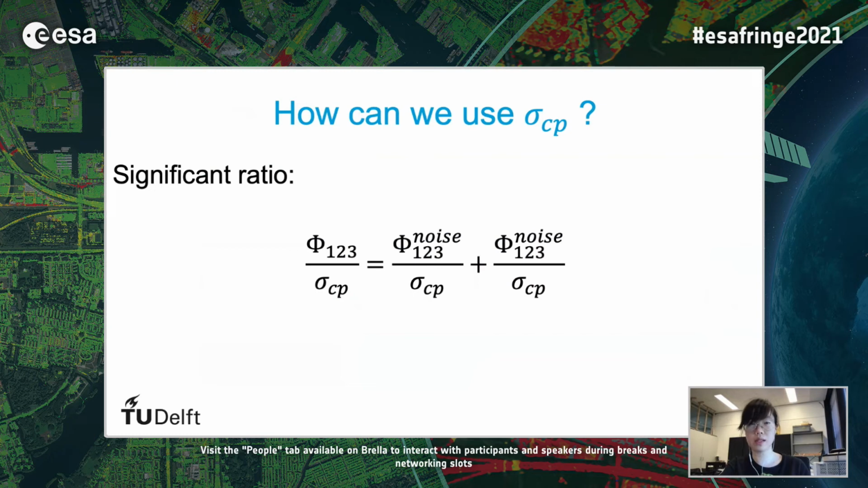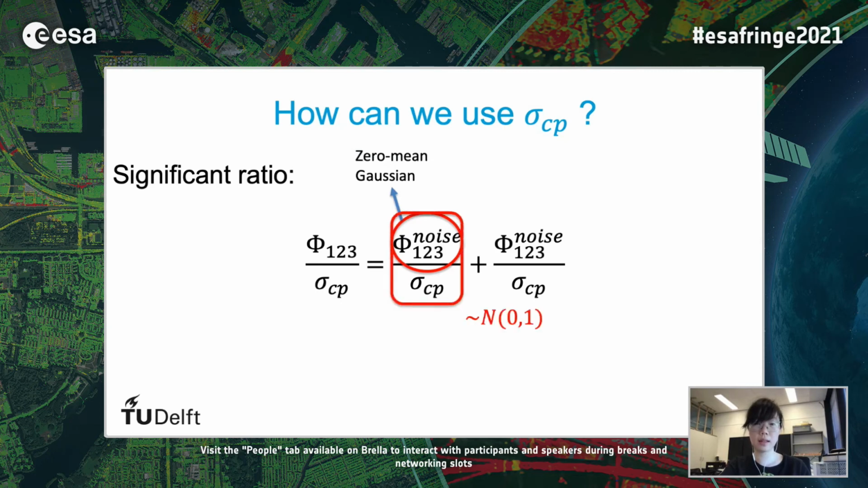Then how can we use this sigma CP? We divided the closure phase by sigma CP to get a significant ratio. As we assumed that the closure phase originates from both noise and geophysical changes, the significant ratio can be written in two parts. Here we make an assumption, under a large number of loops, that the phi noise would behave like a zero-mean Gaussian distribution. When we standardize it by sigma CP, it will be a standard Gaussian distribution. Meanwhile, the geophysical part won't change.